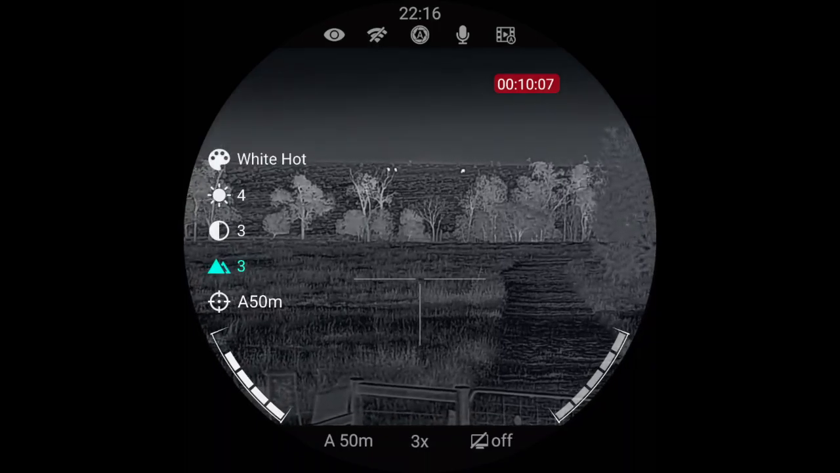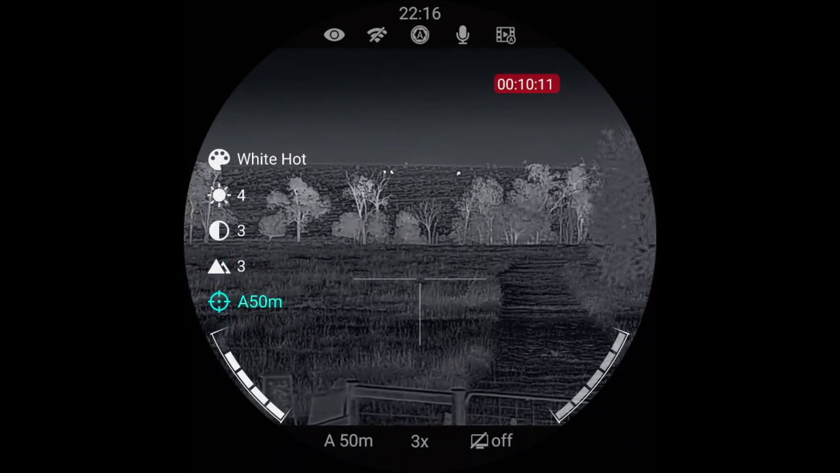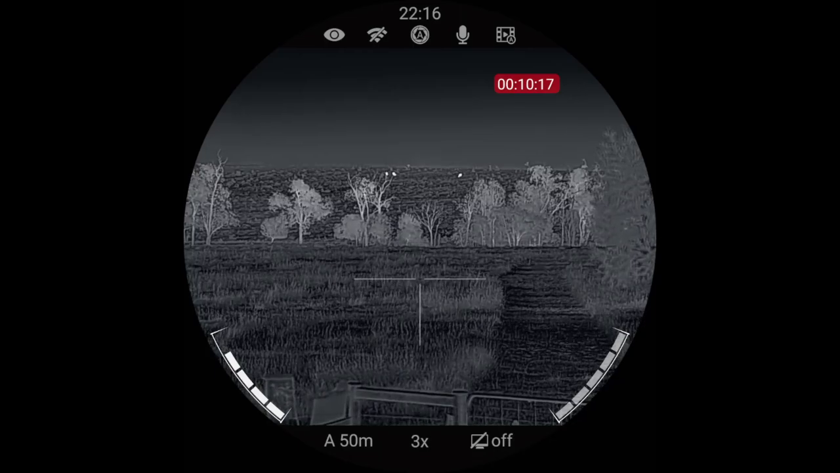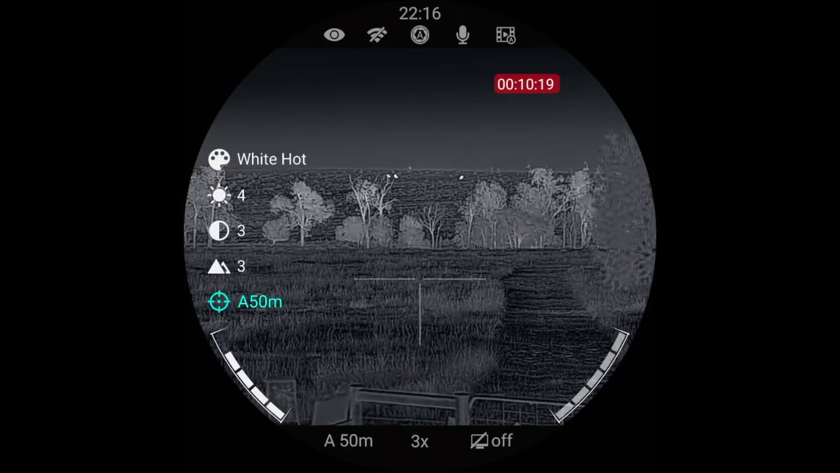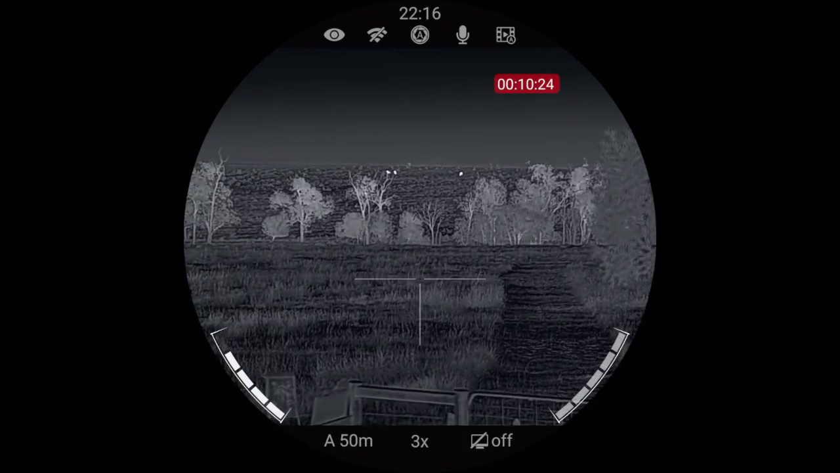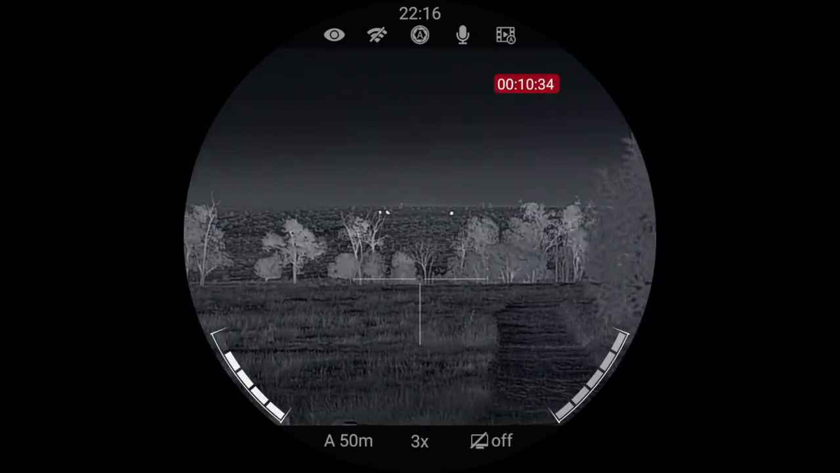And then you can go down, and if you've got multiple profiles there, you can probably change your distance. If you've got multiple distances zeroed in, you can probably change that, but I'll just leave it on the color temperature. And so yeah, that's pretty much the operation of the scope.